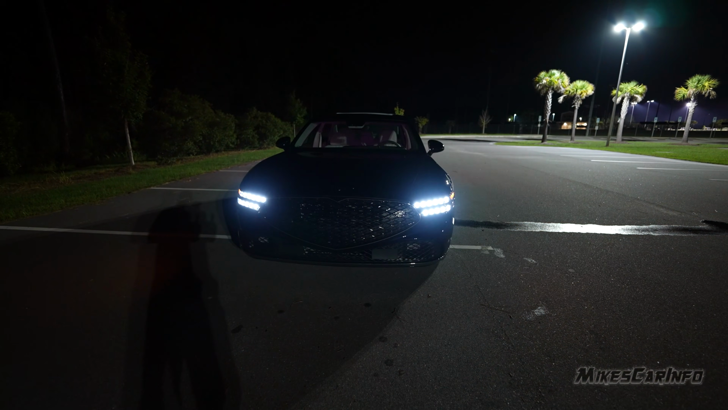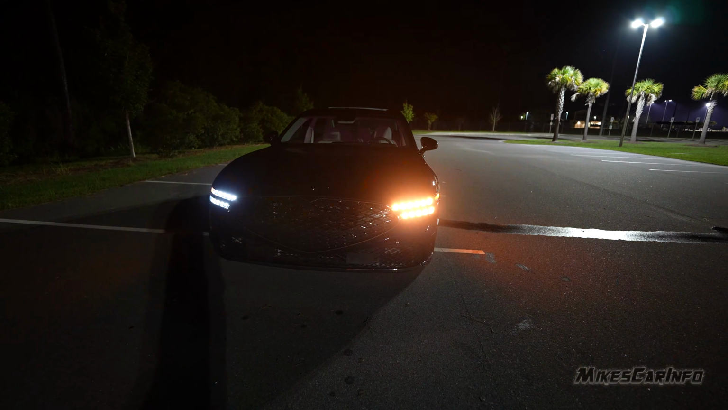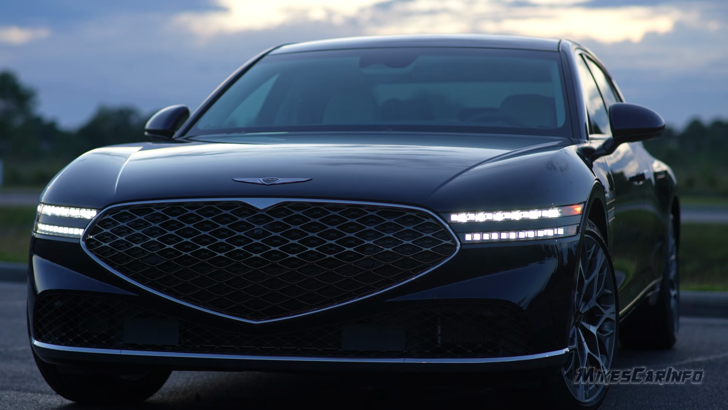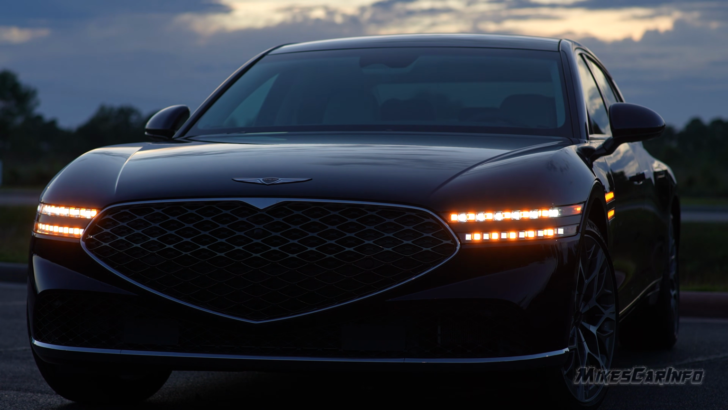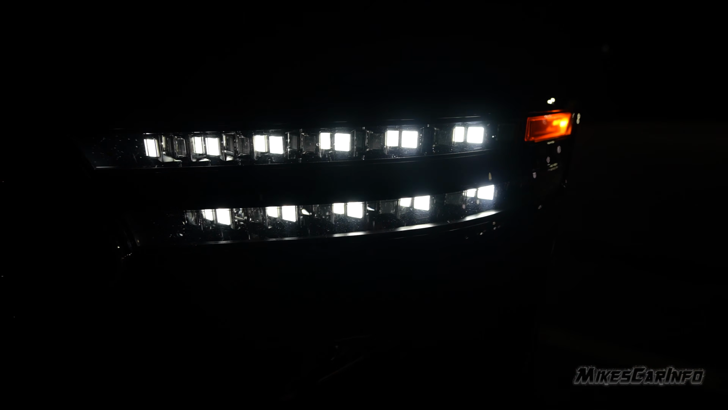Okay, so here's the turn signal. It's an amber, and it basically looks like the headlights are turning to amber color. Amber, multiple lights, very bright, and they flash just right next to the headlights, basically.